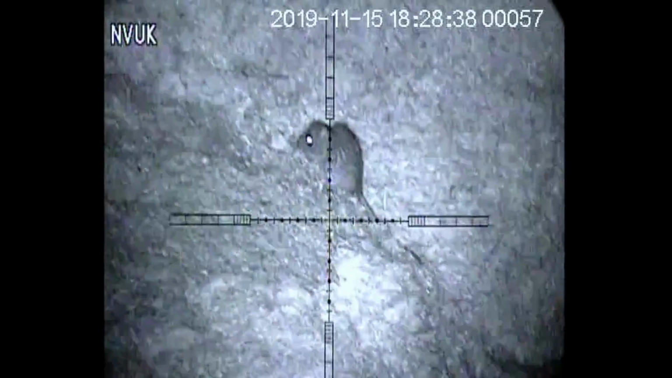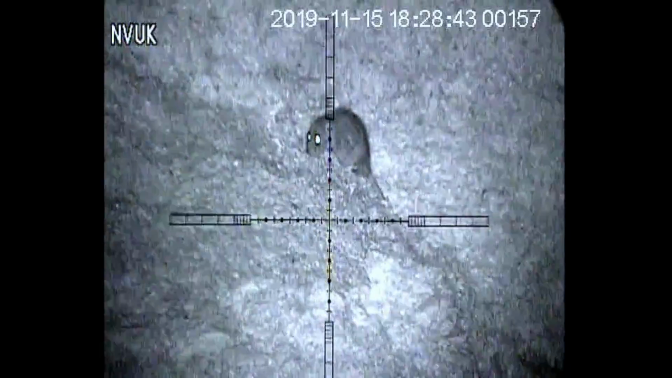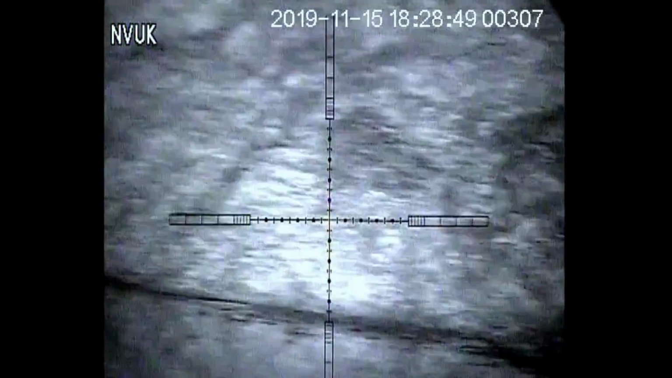This rat looks really relaxed, just digging in and taking as much feed as he likes. So I begin to move the crosshairs nice and slow for a perfect head placement. But sadly, we can't get them all.